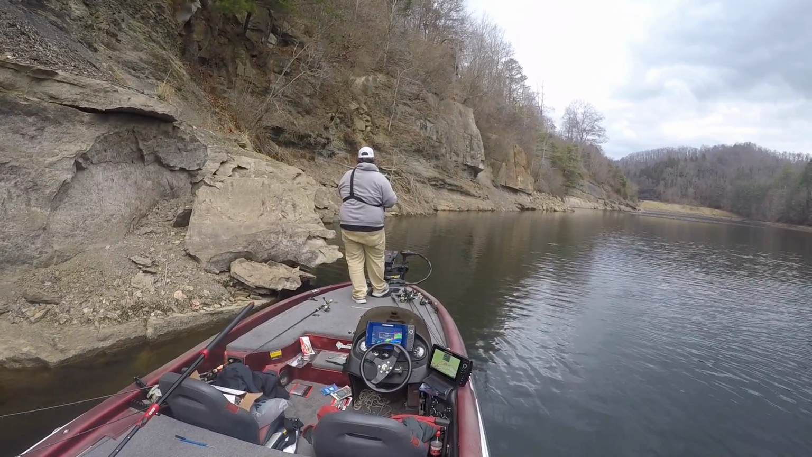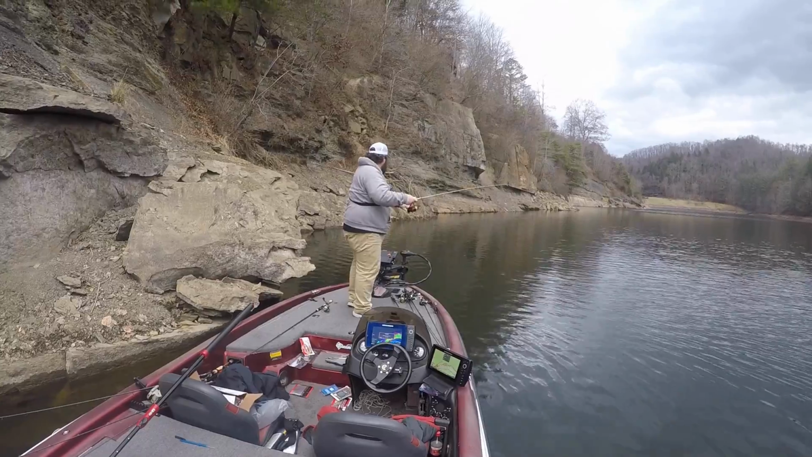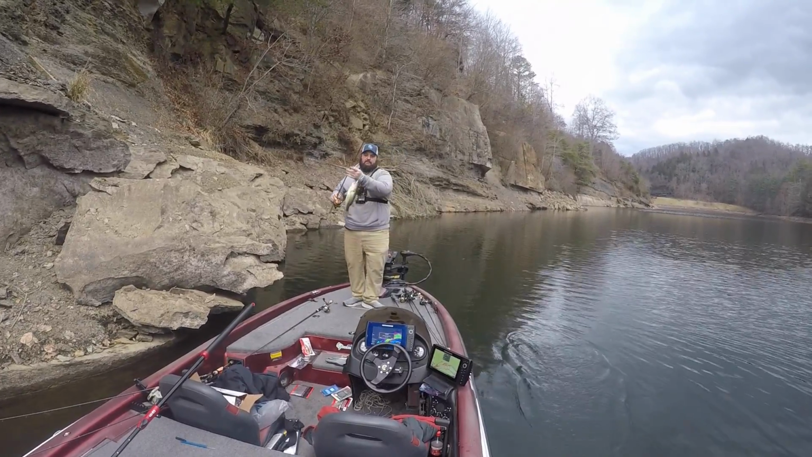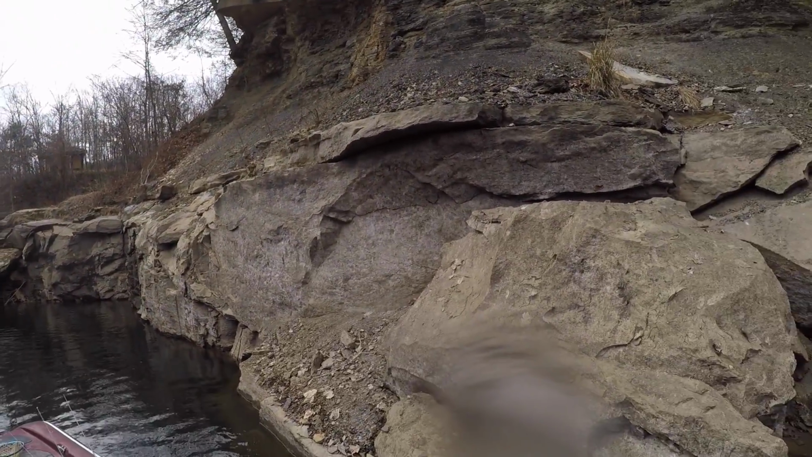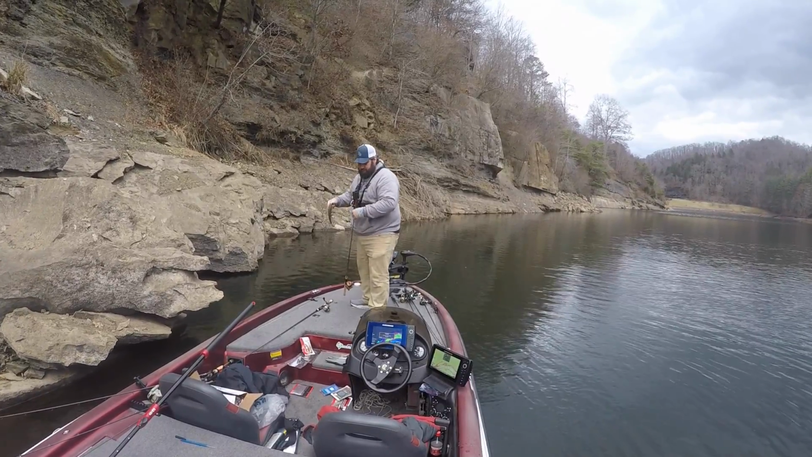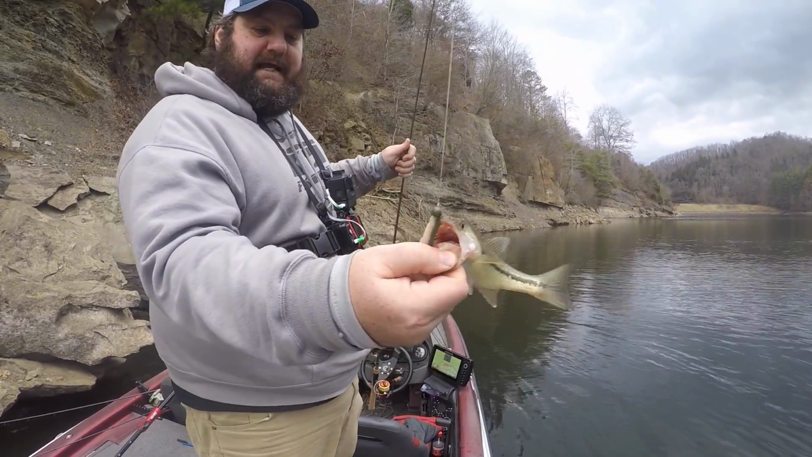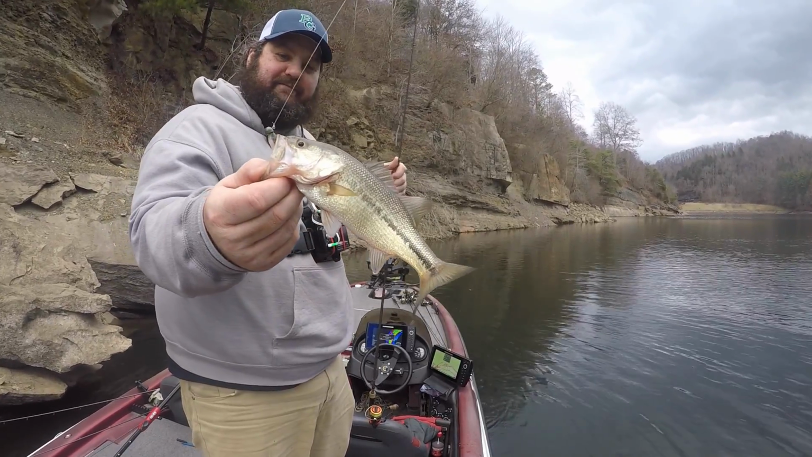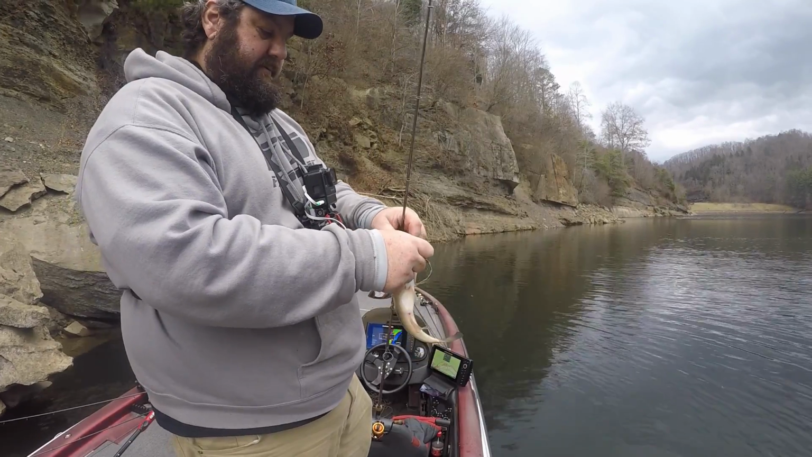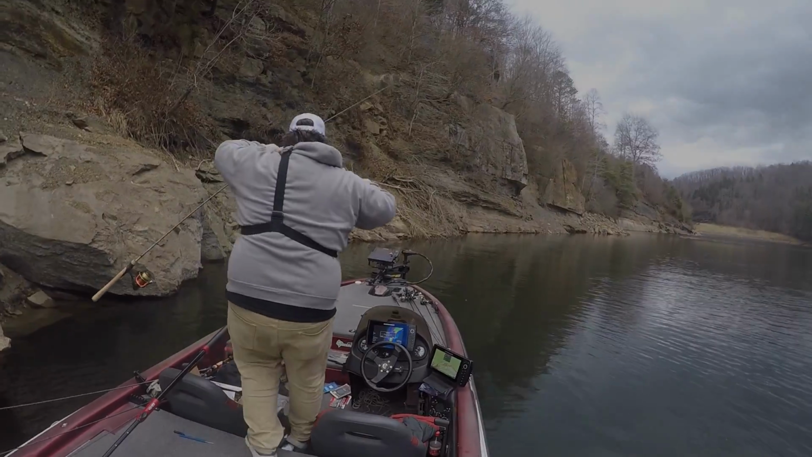We had a little success. There's one, baby. There's one. Hell yeah. He's a little guy, but there's my 3 for the day. I'll take him. Thank you, little guy. Tight line success. A little largemouth off the bluff. I'm tight lining down the bluff now.